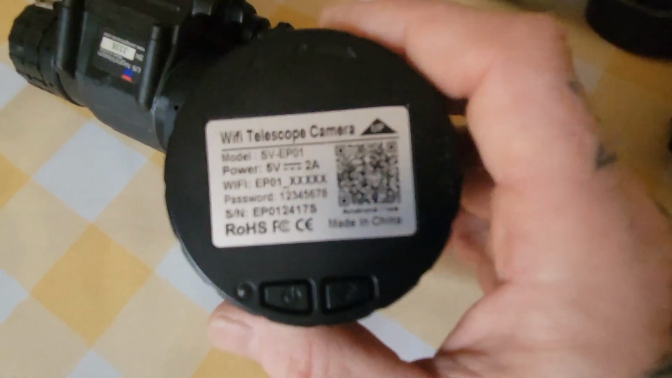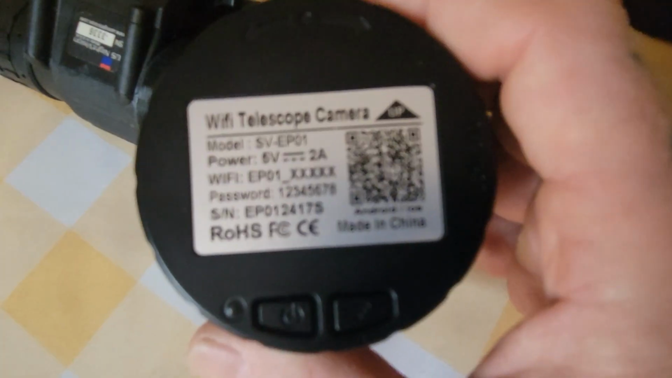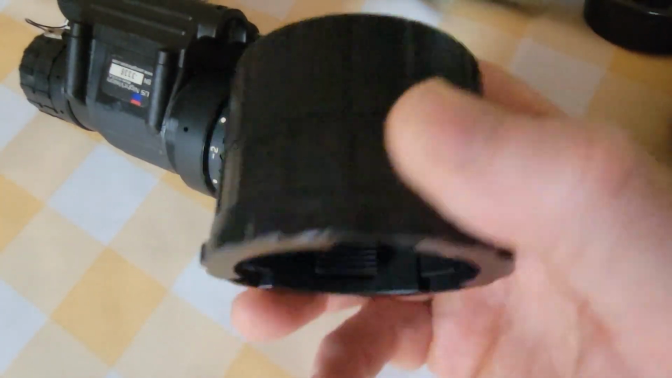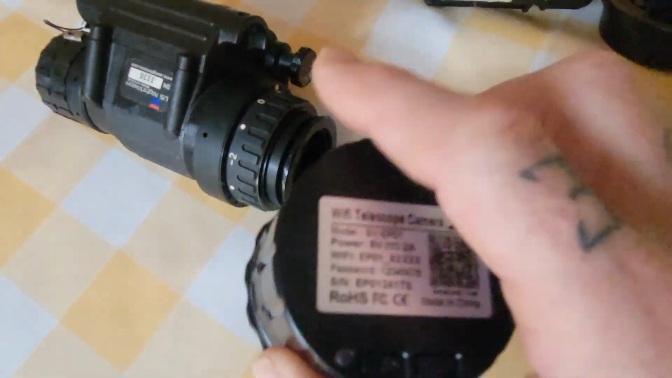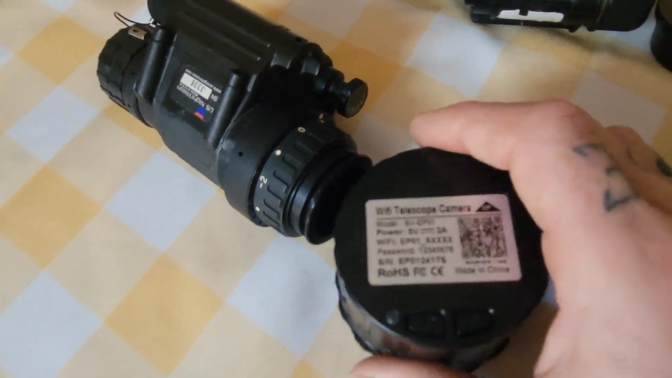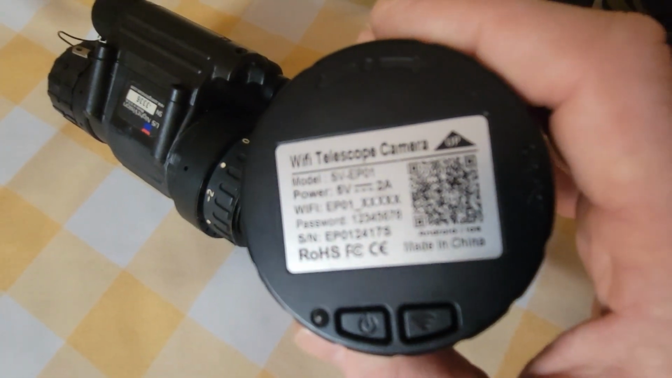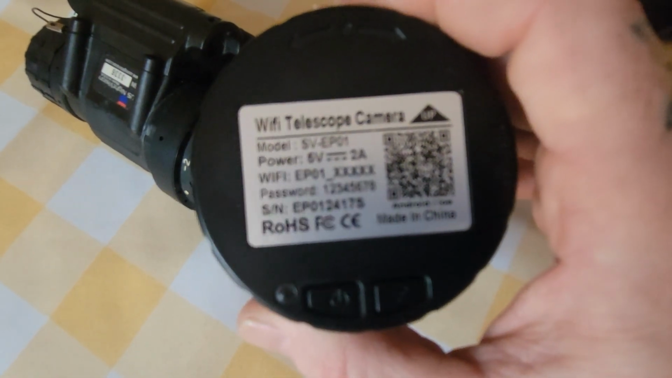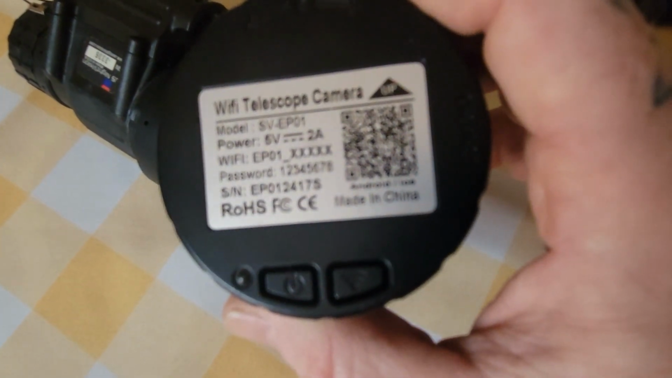There is the actual code if you are interested. It's a decent camera. I can actually watch what I'm viewing off the Gen 3 on my phone because it is Wi-Fi, so it gives me a very good perspective of the night sky, and if I want to search or find anything, I can do that as well.